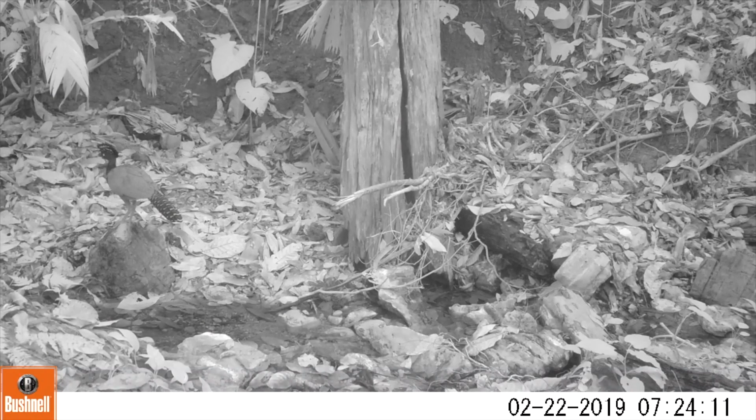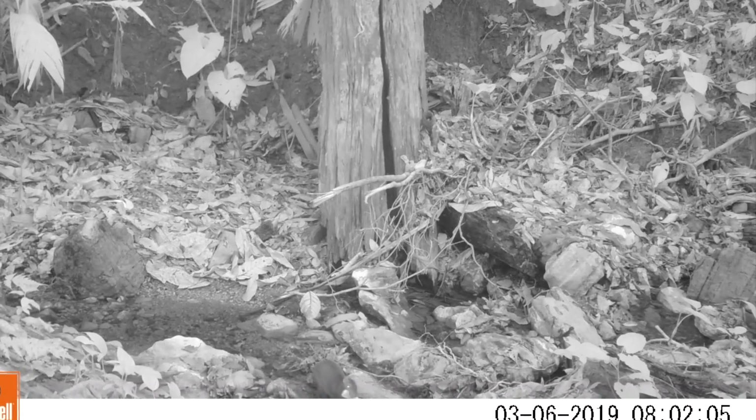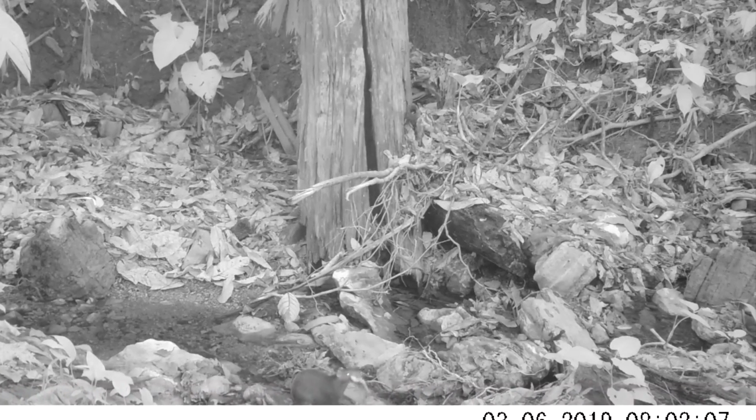Here is our female curassow once again. The males are almost completely black with a little bit of white on the undersides. This is our agouti. He's got something to eat. It looks like a fish, but it's not. They're vegetarian.